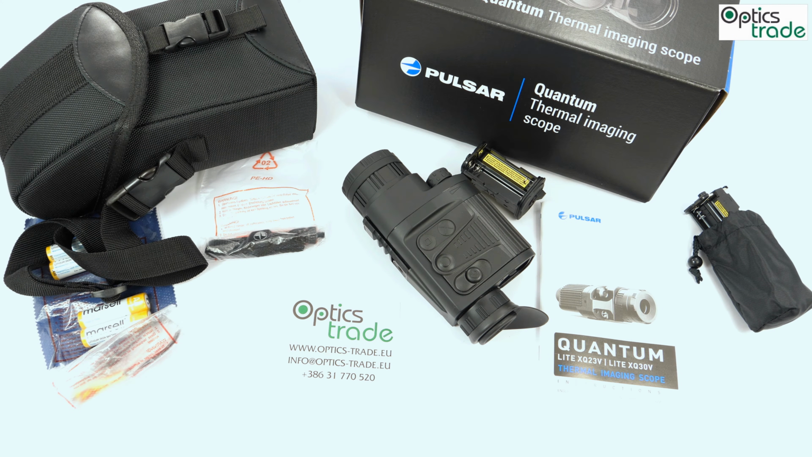They come with a really affordable price. They're above 1,000 euros, but still 1,400, 1,600 euros is not that much for a thermal imaging scope, since this technology even a couple of years ago cost 3,000 euros and more. And they bring really astonishing image quality, something no other competitor does at the moment in this price range.